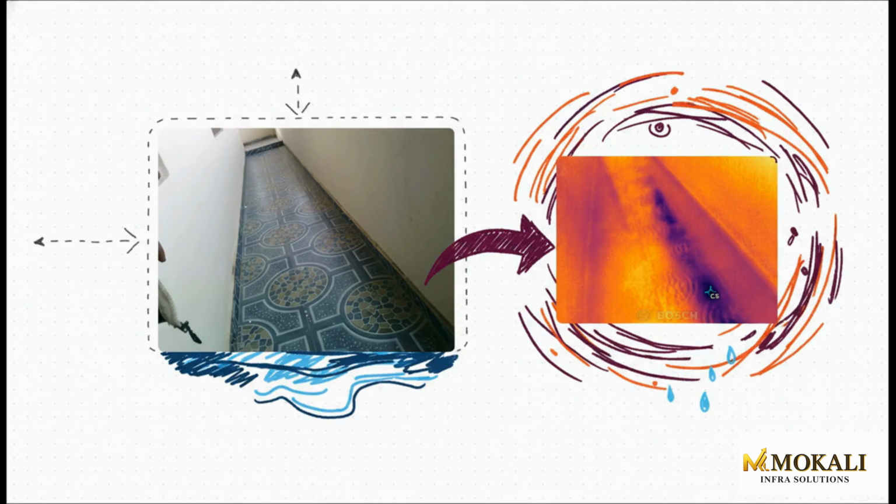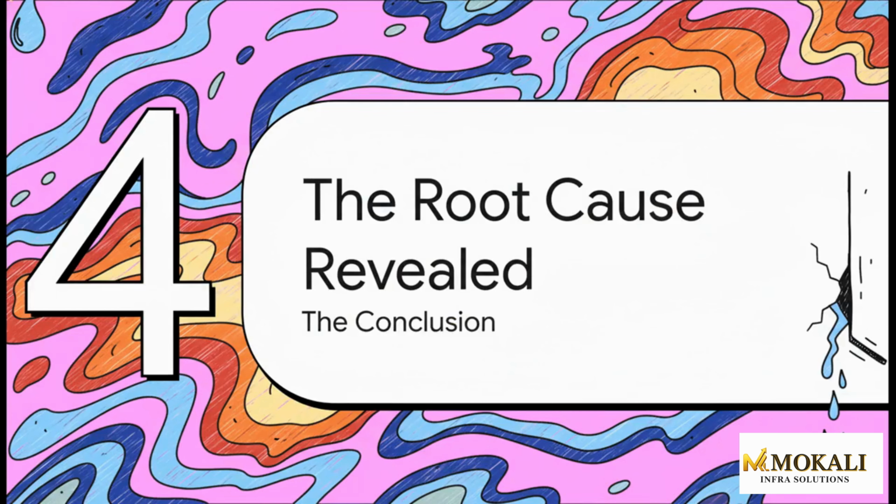All right, now let's head over to the north balcony, where the story gets even weirder. Again, the normal photo shows nothing, but the thermal image uncovers this ghostly purple trail. This isn't just a few spots, it's a whole pathway of dampness spreading out right under the tiles. When you have visual evidence like this, all the guesswork just goes right out the window. The team didn't have to guess where the problem was, they could literally see it.